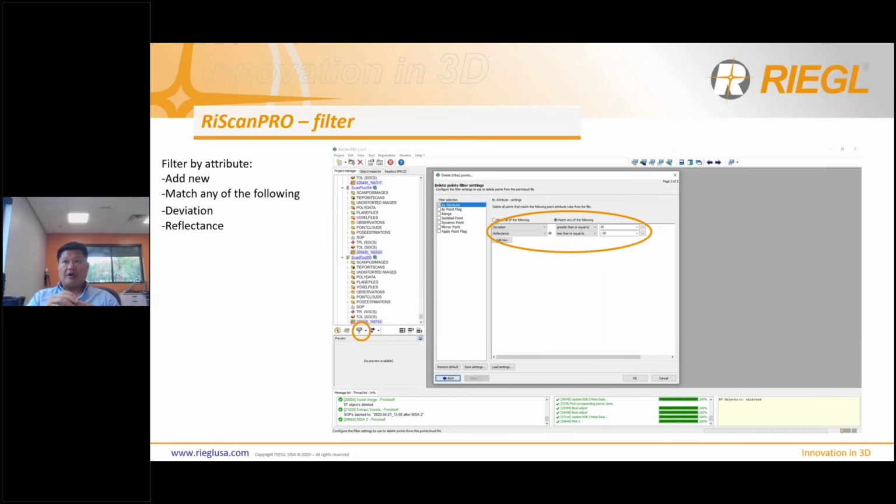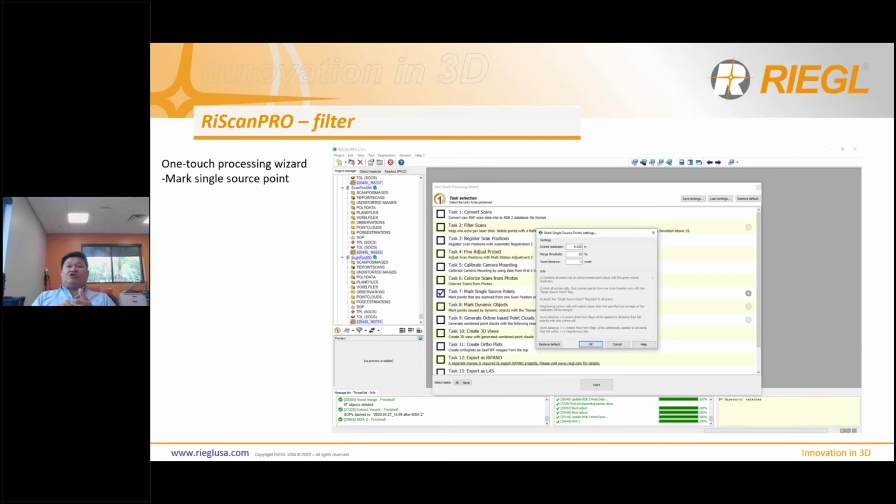More importantly, select greater than or equal to plus 20 in deviation, and reflectance less than or equal to negative 20, and then also match any of the following. This will apply to both attributes of each single point, and will clean your data up very nicely for deliverables and presentation. And the last filtering I want to show is the one-touch processing wizard.